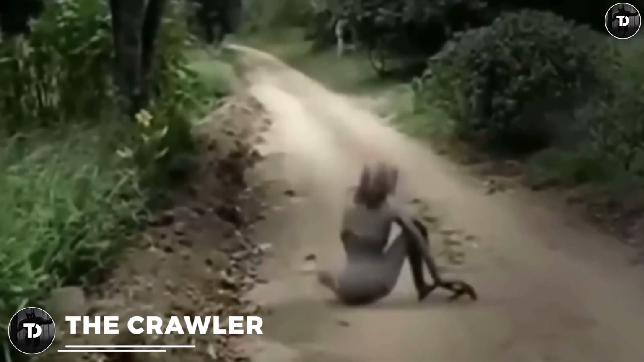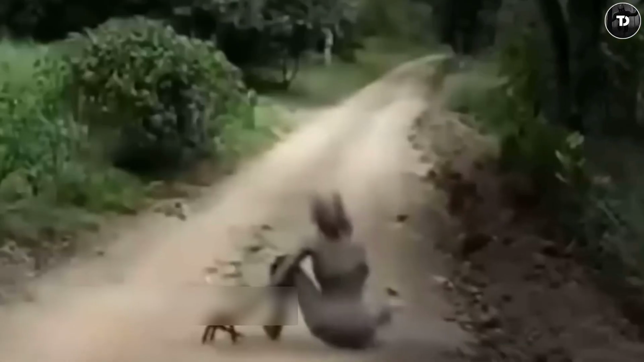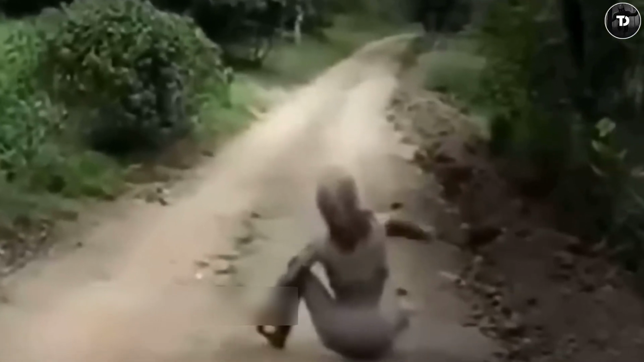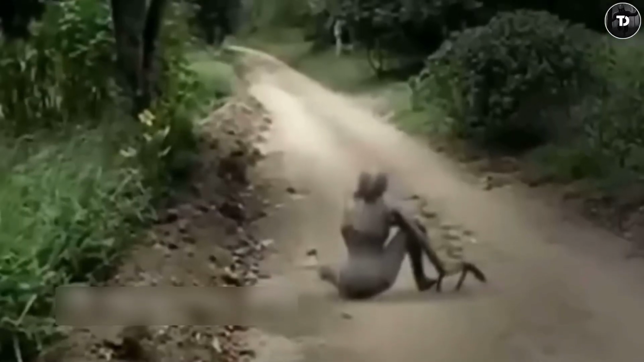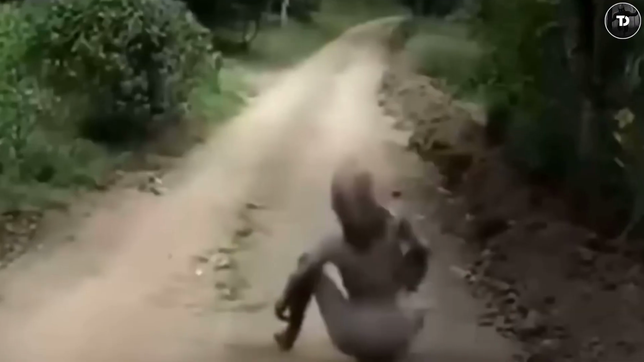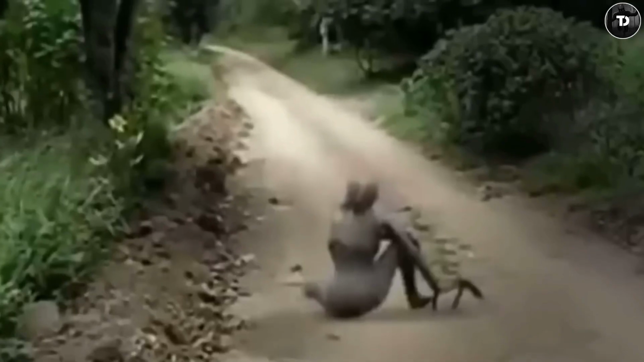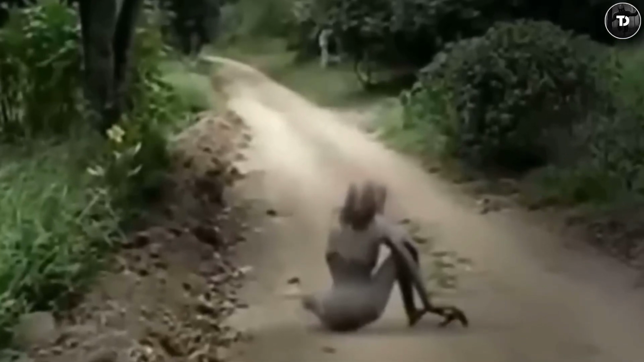The Crawler. When this footage was uploaded on the internet, many were horrified by the creature. It looks like an alien or a dead body escaped from the graveyard sitting in the middle of the road. The sitting position of the creature was not normal. It looks abnormal and very awkward to see. It was grayish brown and also very much skinny.